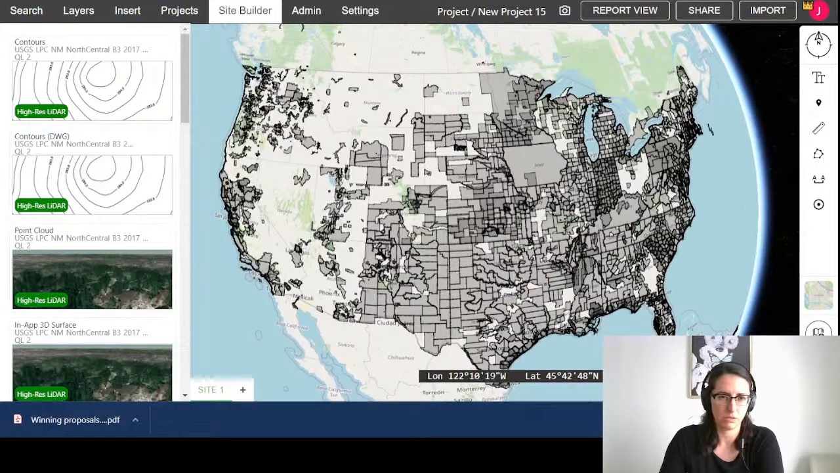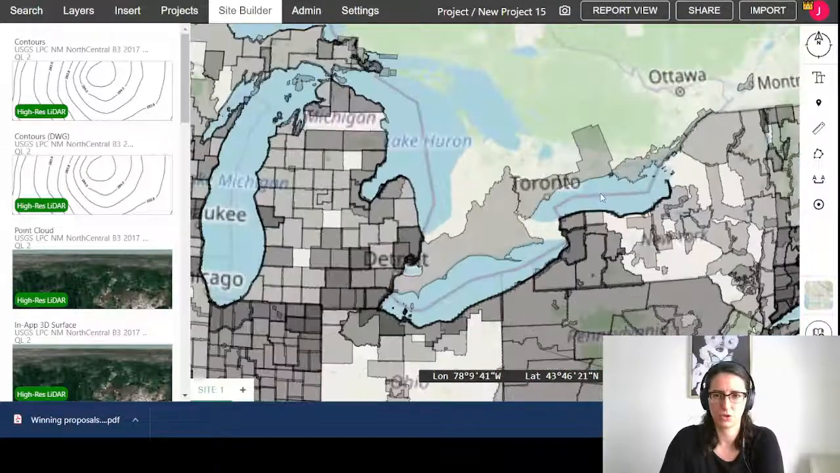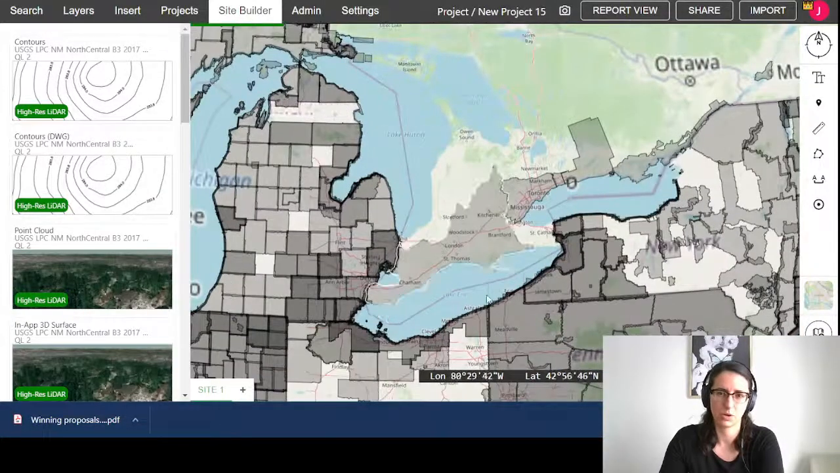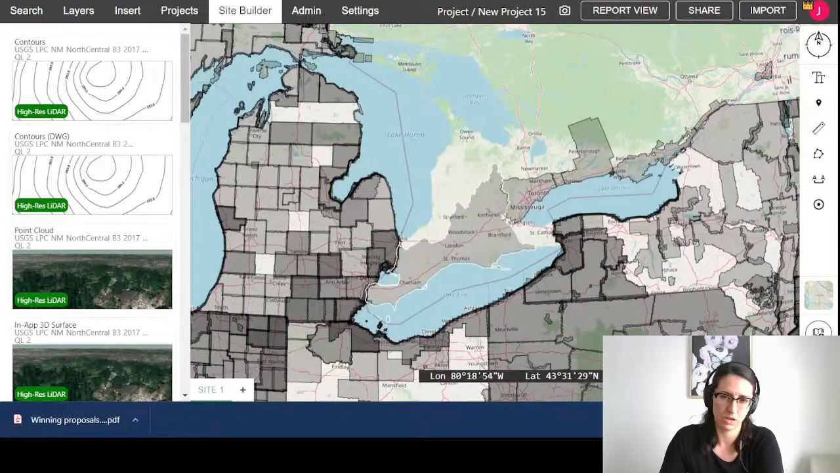And hopefully by 2023, this will all be sort of filled out. And for those of us from Canada, I'm just going to show you our little slice up here. So the GTA is well covered and sort of down here south as well. So that's sort of what we're working with.